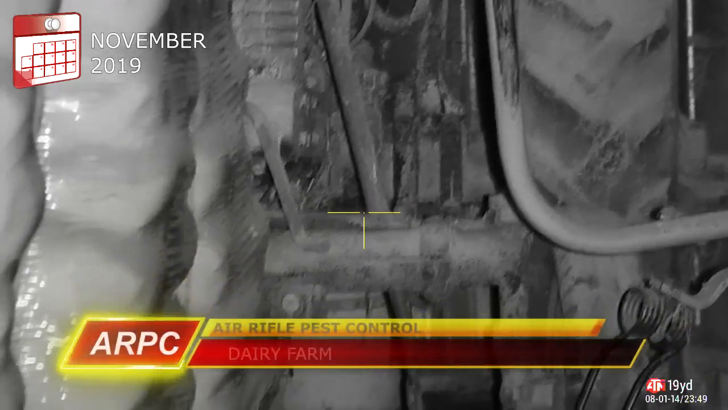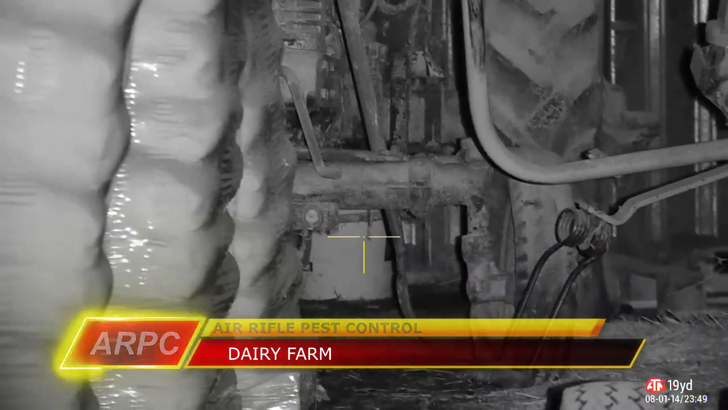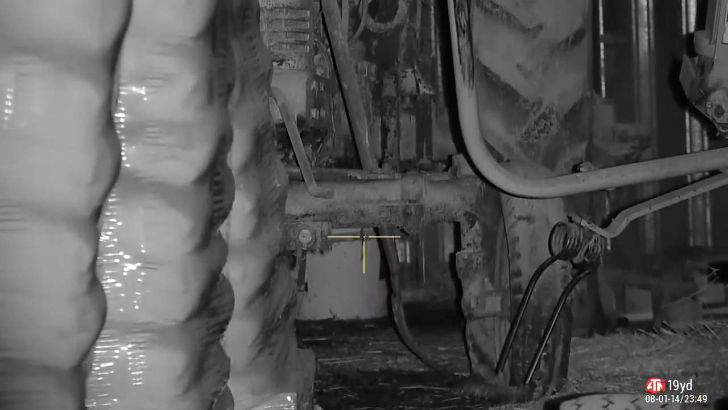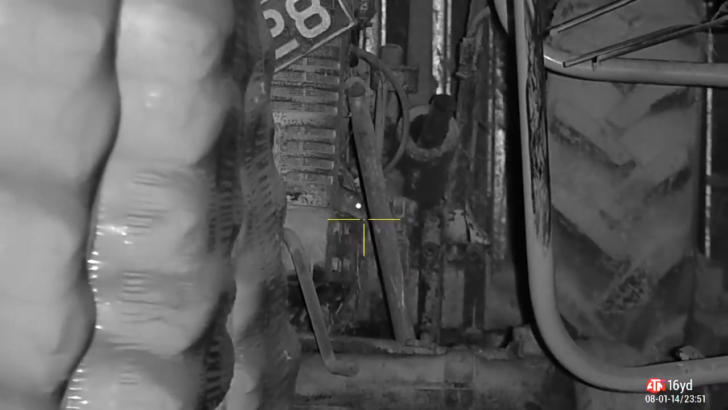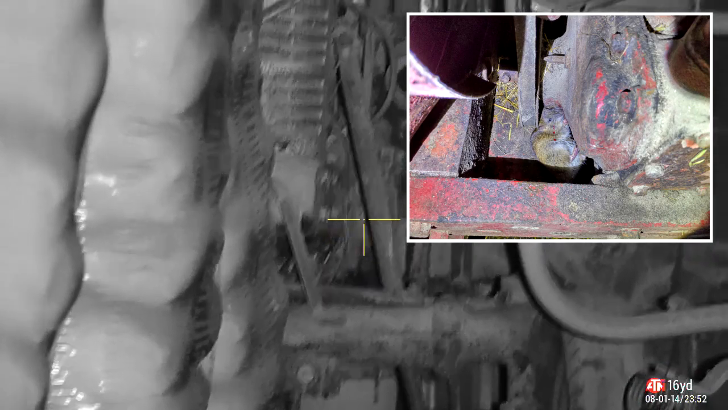Welcome back to a cold November day on the dairy farm. We're in the grain store again. This is the bottom corner of the grain store. There's a lot of seed bags stacked up on pallets here, a couple of bait spots in front of them, and there's a very old tractor there, so need to be very careful with the shot. There it is, straight through the head, knock him straight down.